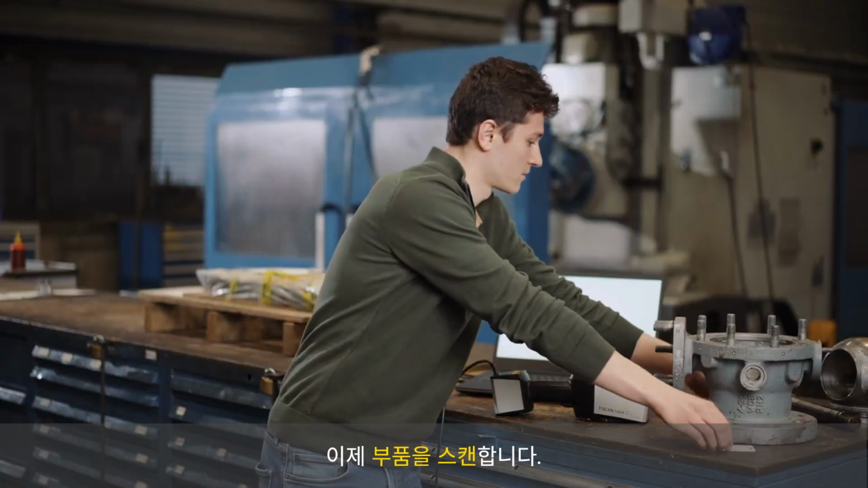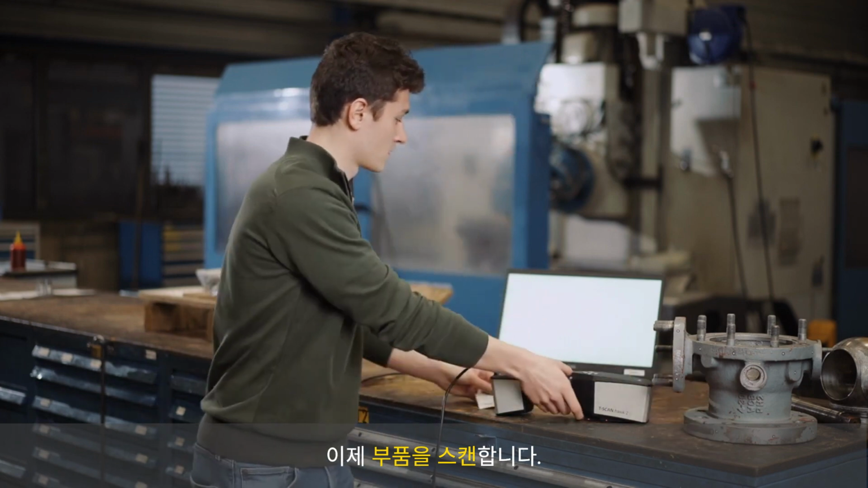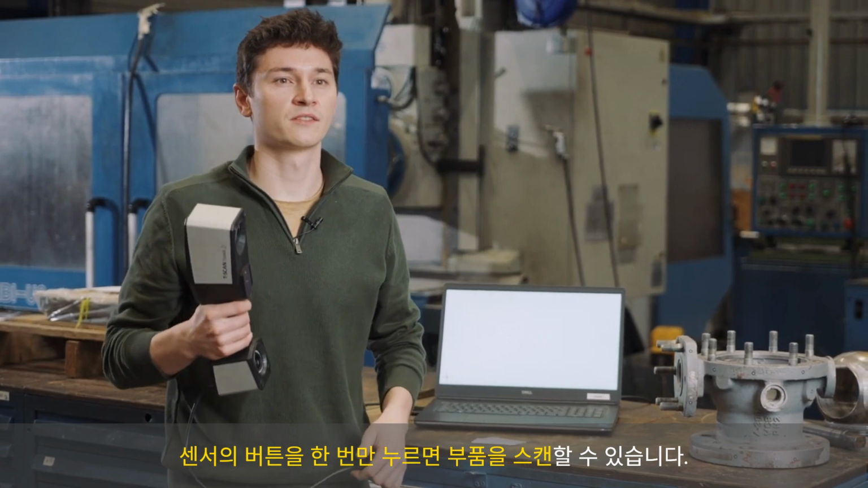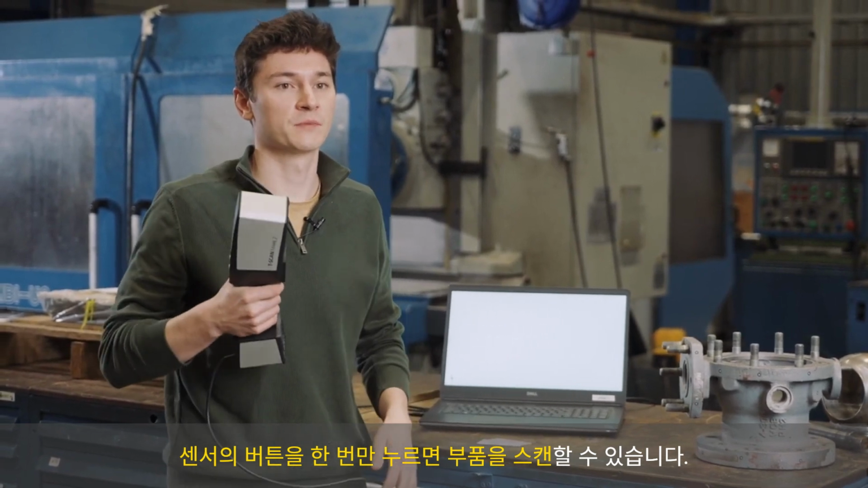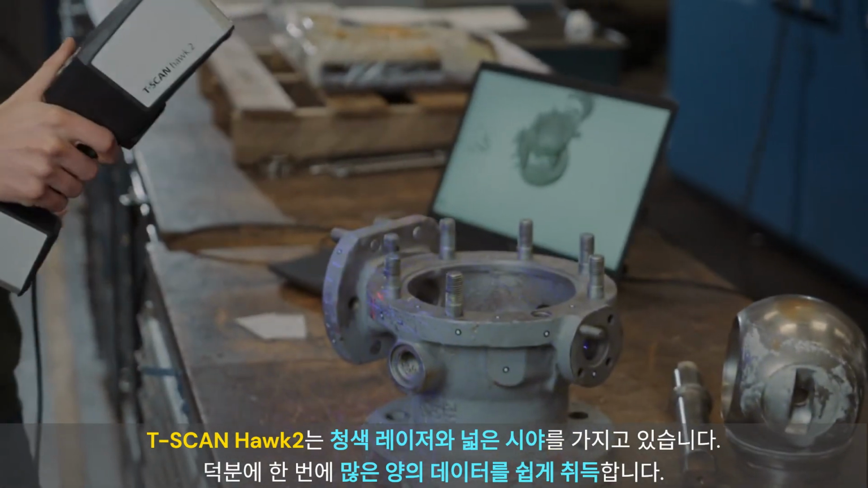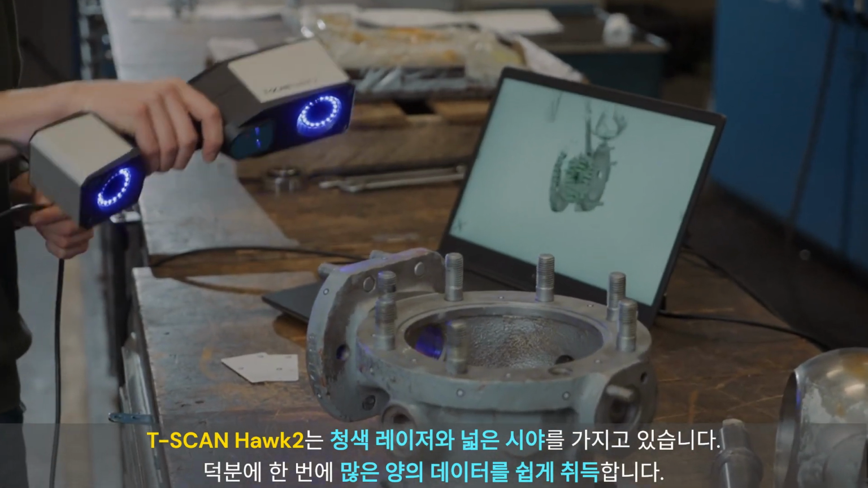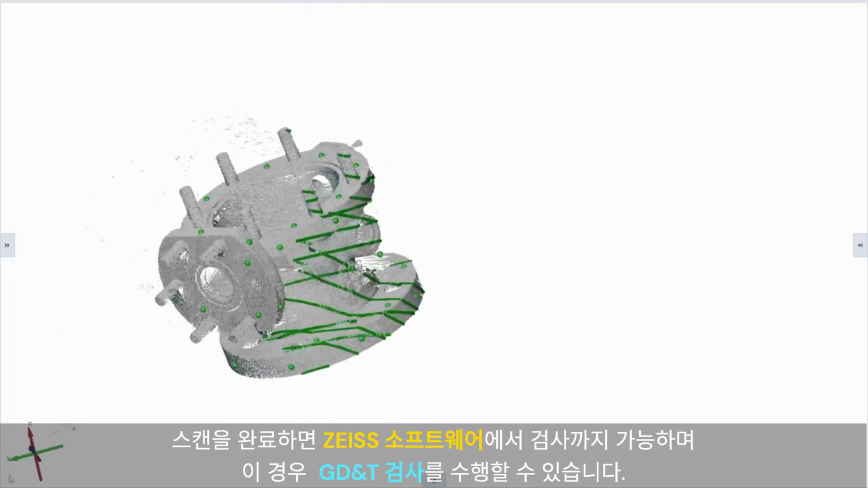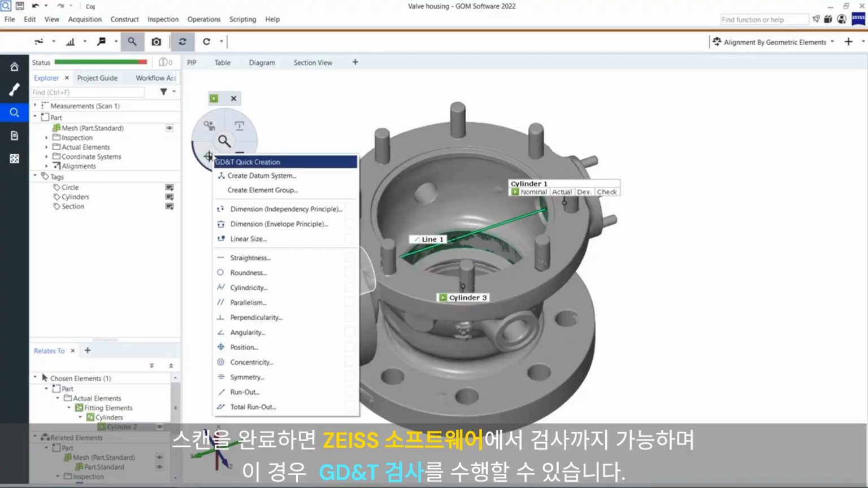Now I can start scanning. With just one hit of the button on the sensor, we are able to scan the part from the top side. The T-SCAN Hawk2 has blue lasers and a large field of view, so it's easy to generate a lot of data at once. After complete scanning, I can finish and continue with the inspection.